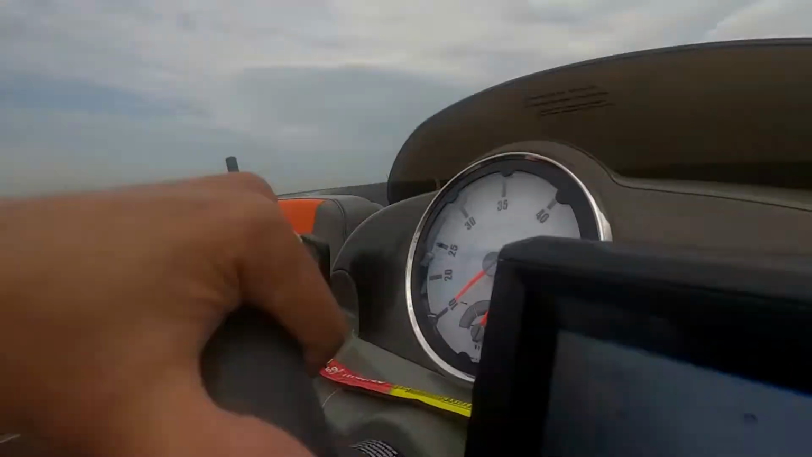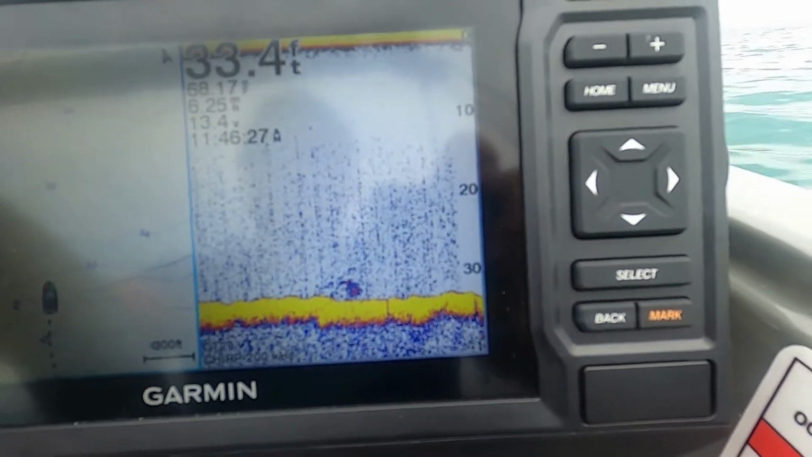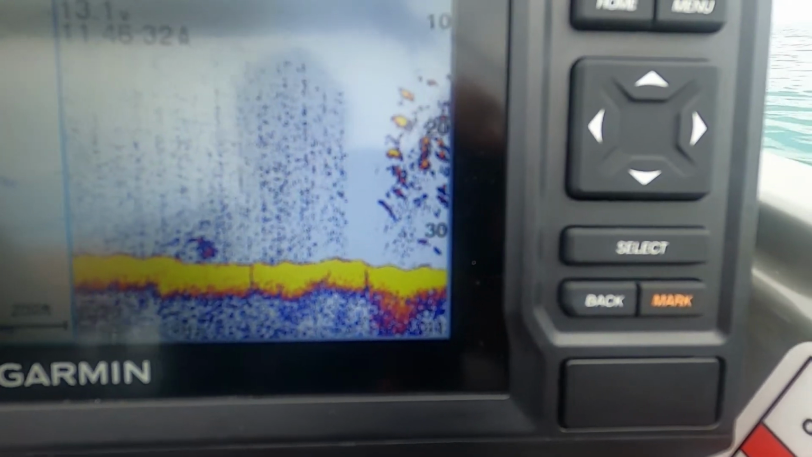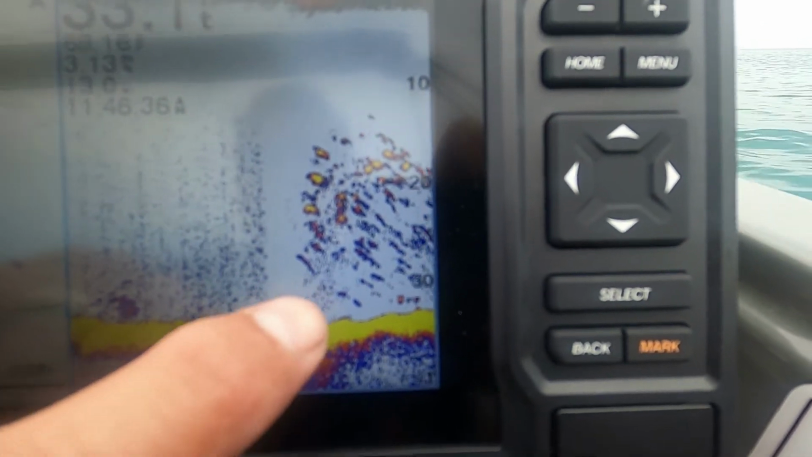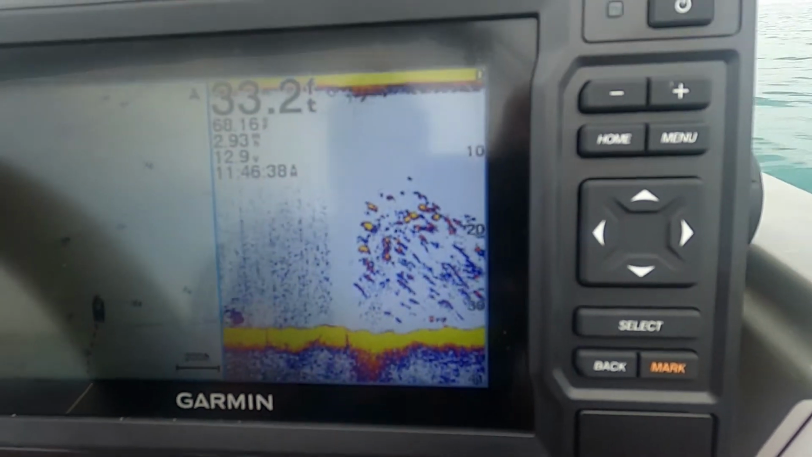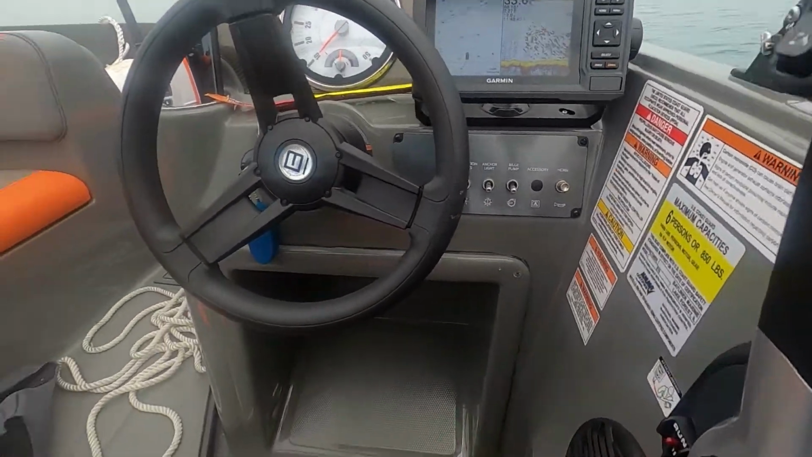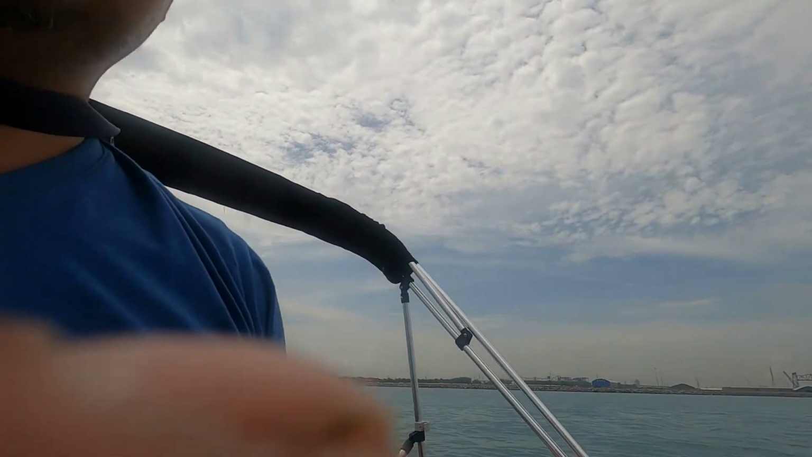I'm going to start slowing down to see what's around over here, because you get a better picture of what's underneath you. See, you don't know if that's a school of fish or if that's weeds, but we're gonna try to fish it. Nice day as well. I'm in neutral now, so nothing is stuck in my prop. Okay, the waves are all right. I'm gonna try to stand up. We'll see what happens.